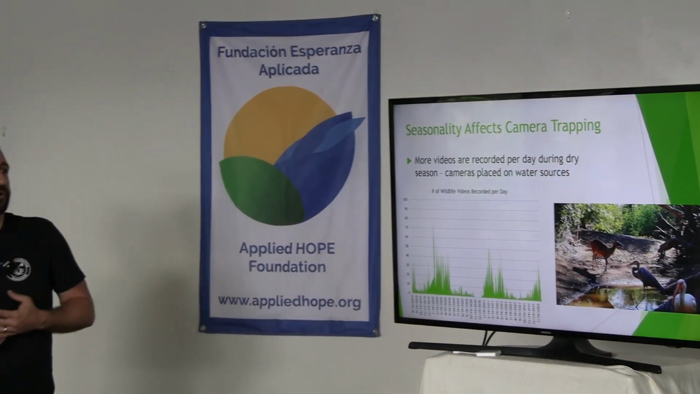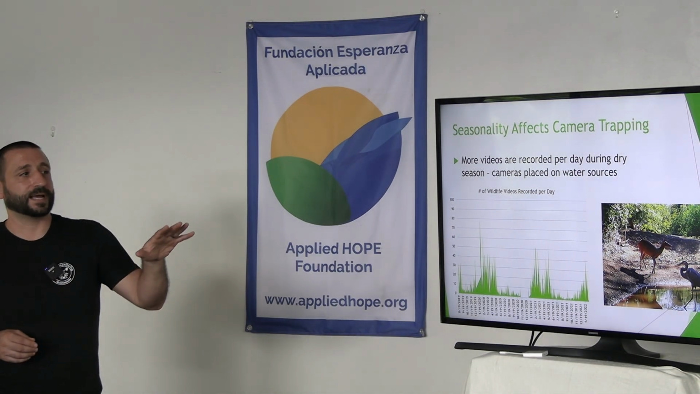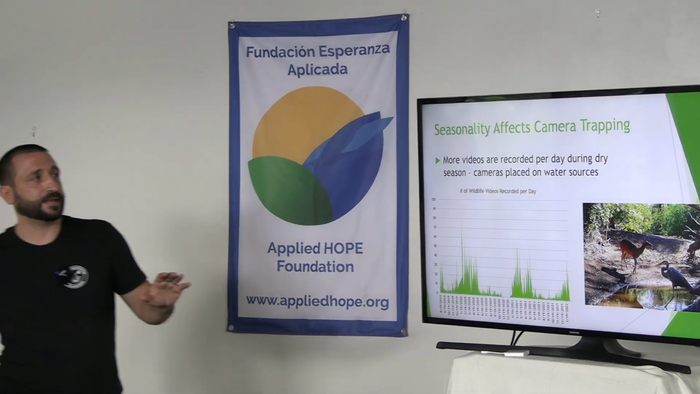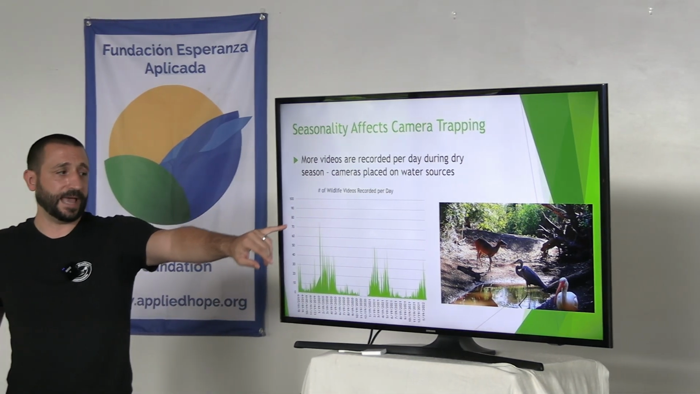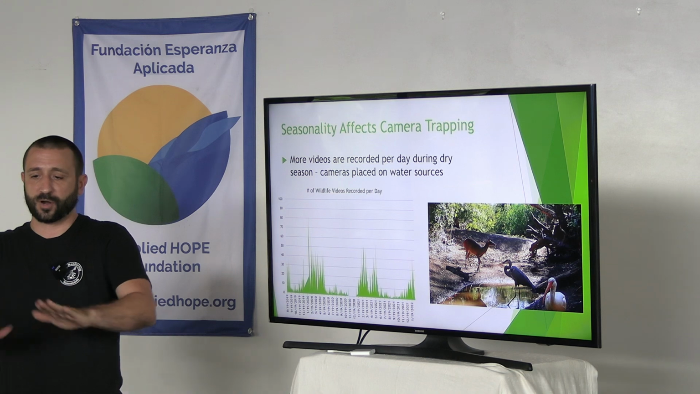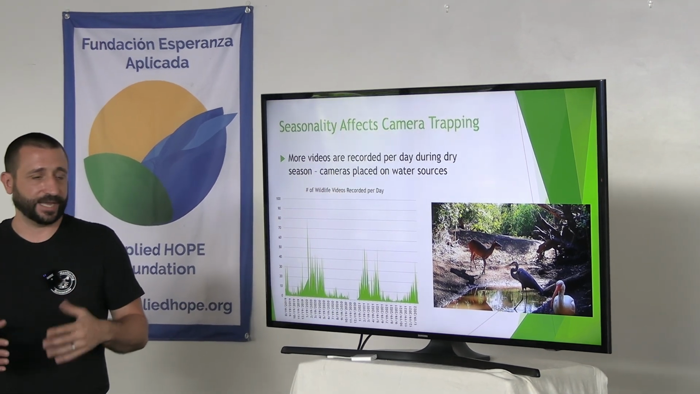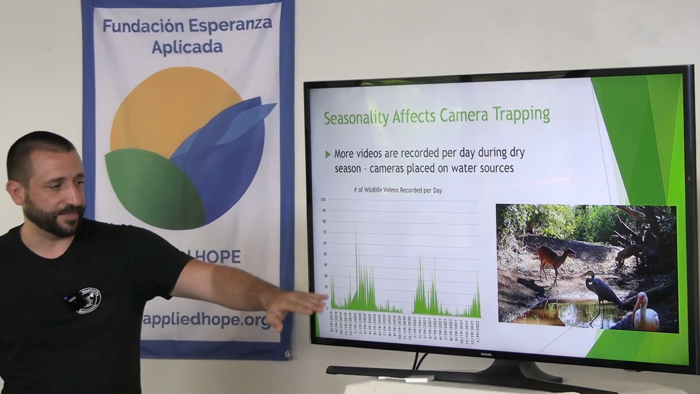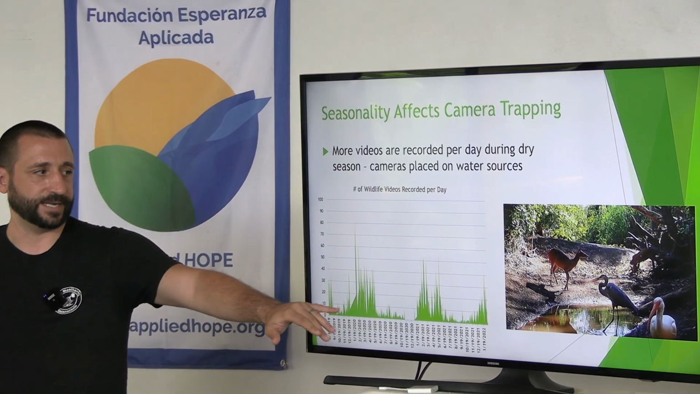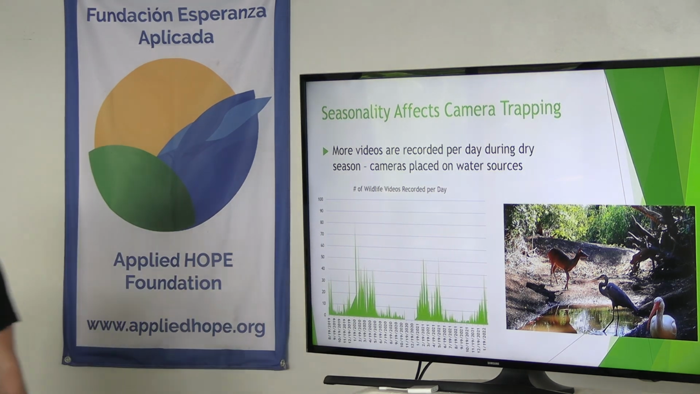So this is just some data I crunched for one study one time. I thought it was interesting that this is specifically in Guanacaste, that the dry season and the cameras on water spike the number of videos per day. And then as there's more water and more food spread throughout the environment more evenly, I have less of a chance of getting that one animal in this one little range in front of my cameras. So then the videos per day goes down during rainy season. It's kind of true in other places, but very, very true in dry Guanacaste.